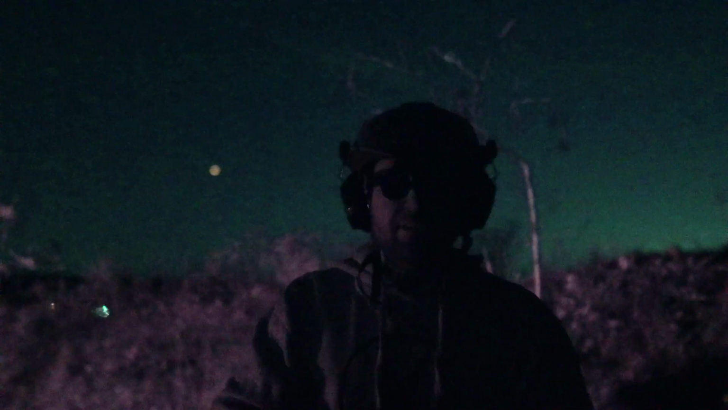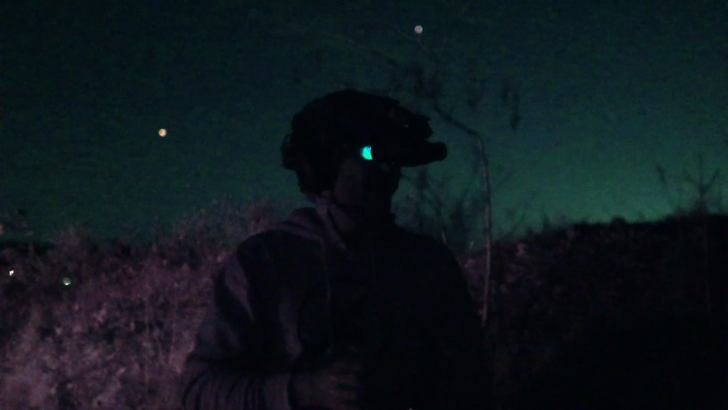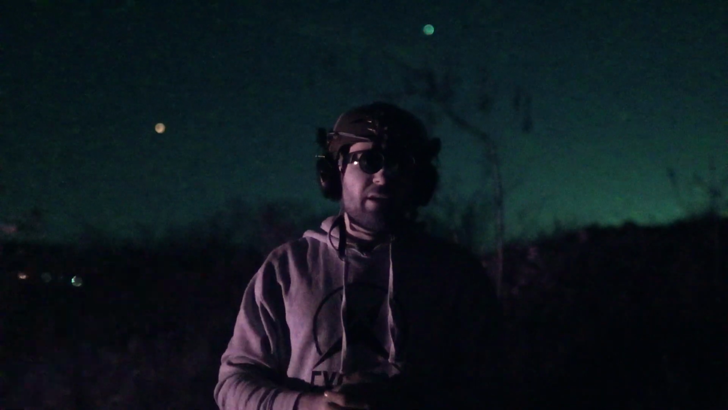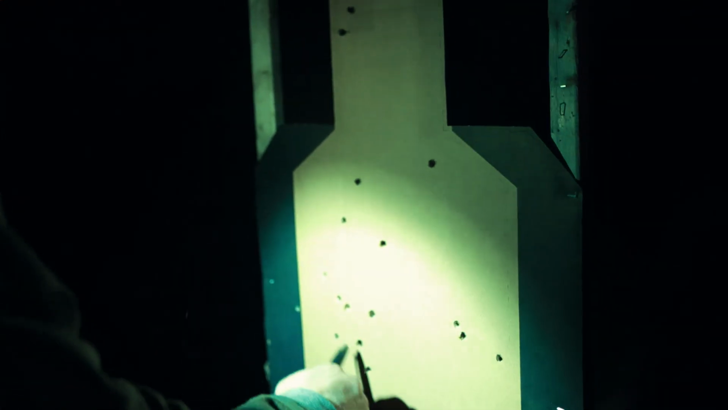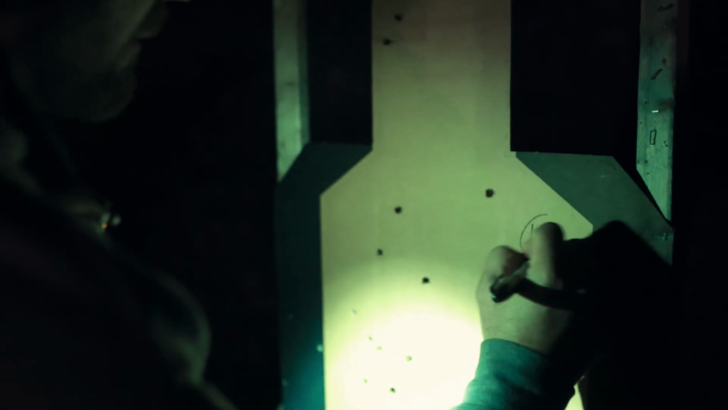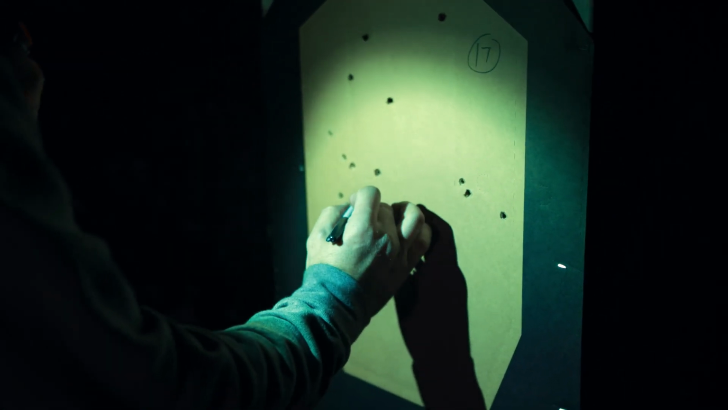So now what I'm gonna do is go downrange, mark all my hits. I'm gonna score everything, and then at the end, we'll kind of dissect what I saw with my performance and hopefully relay some information that's gonna be valuable to you guys. So let's get into the scoring. 1, 2, 3, 4, 5, 6, 7, 8, 9, 10. Some alphas. 1, 2,